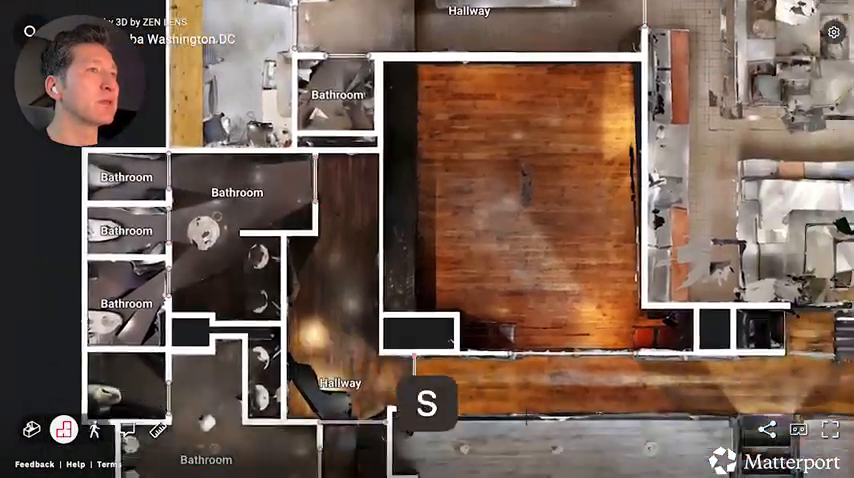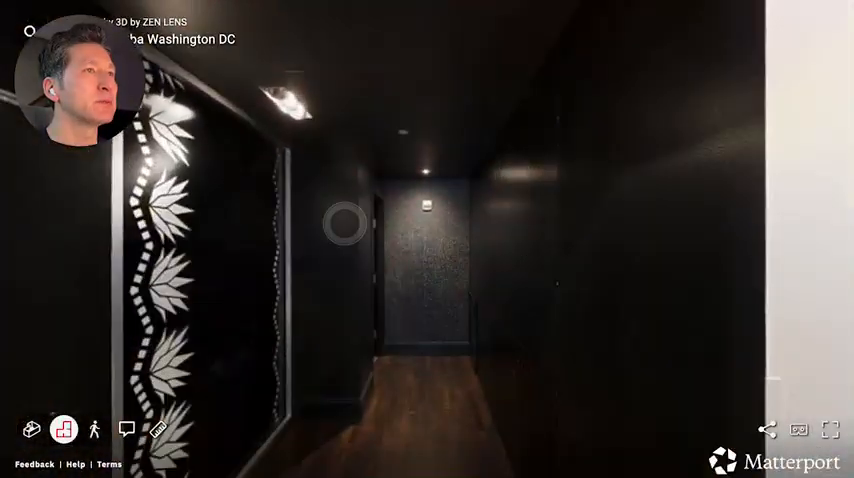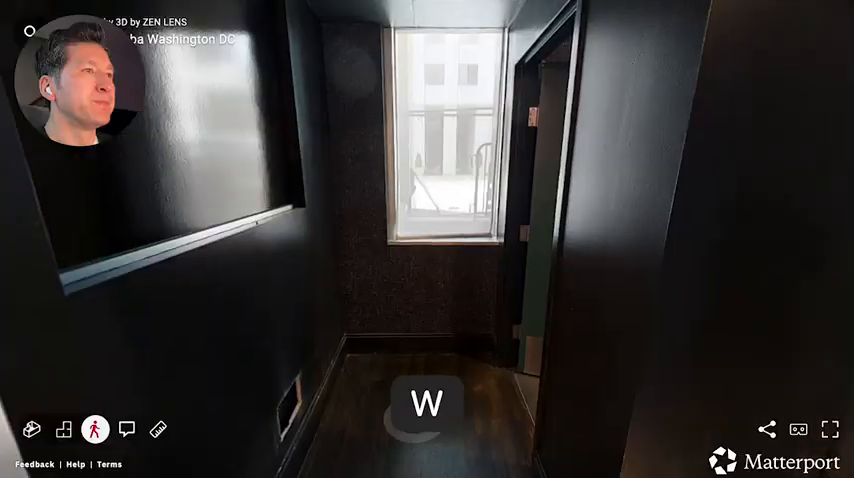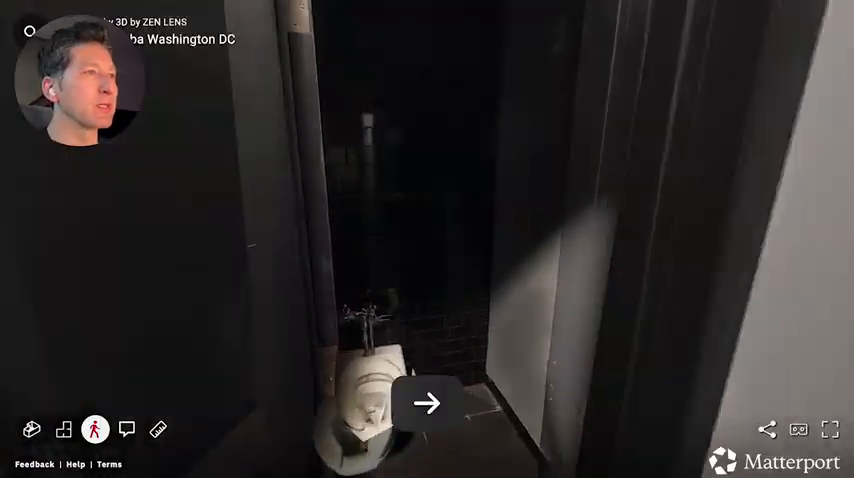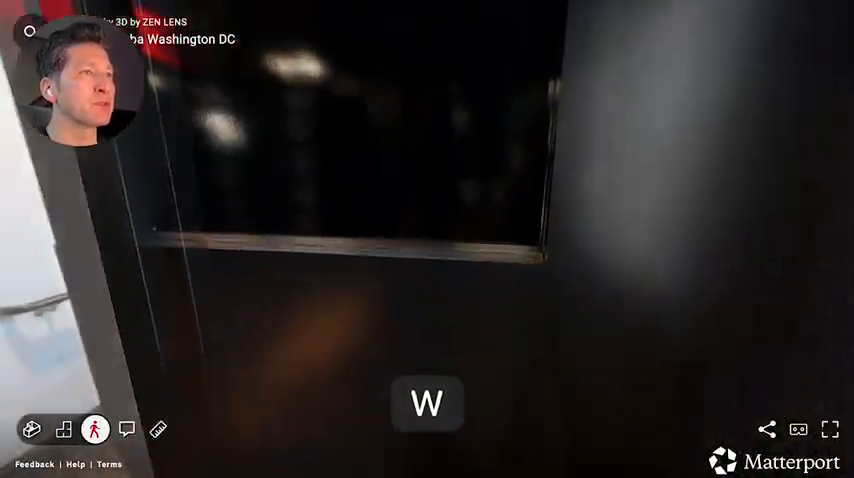Oh, we did get the bathrooms. Oh, that guy went into this hallway. Yeah, go. So we'll do the usual keyboard shortcuts. It feels more like a video game when you do this, like a first-person shooter.